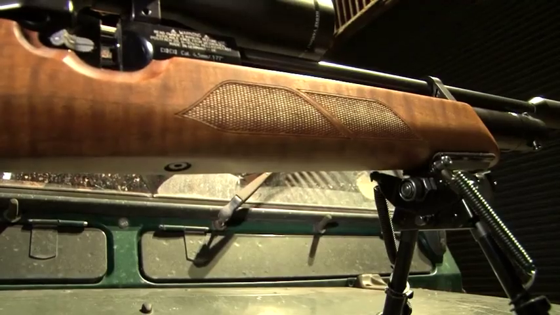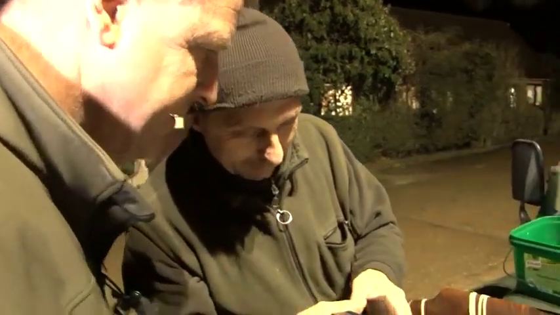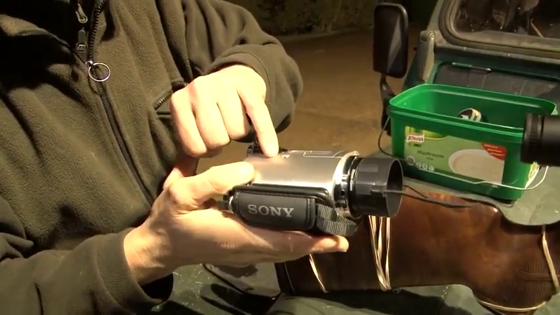Dave, like so many of you out there, likes to use a bit of initiative, or in other words, eBay, to open up new air rifling opportunities, and he's agreed to talk us through it. What are we doing here then, David? Okay, well I've bought this old camcorder. Yeah, we'll attach it to there then. This Sony camcorder off eBay. But you have to make sure you use the night shot mode, okay?